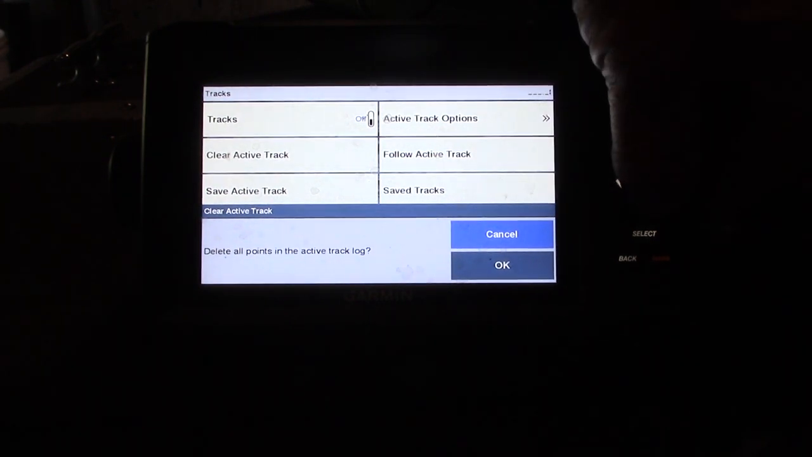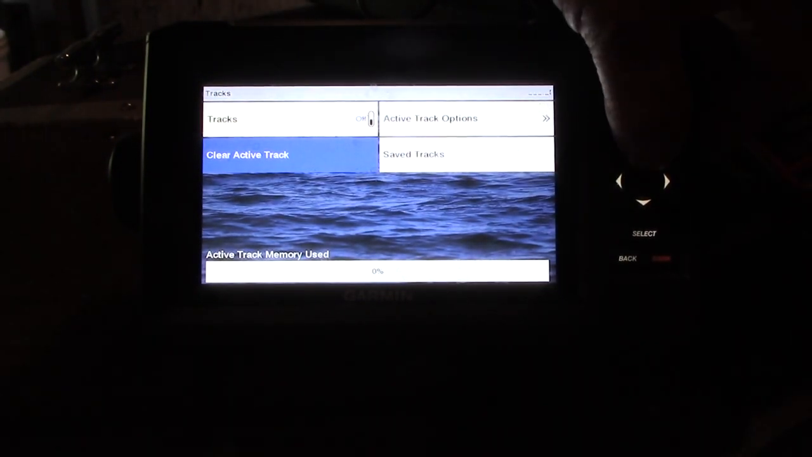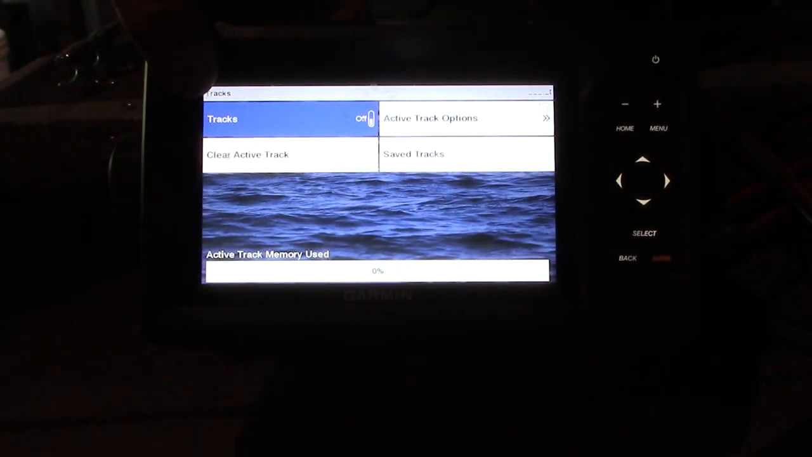Down here, it's kind of like the computer. You sure you want to do that? Yeah, we want to do that. And they're all gone. Now I want to back up to the top and show you right here at tracks,